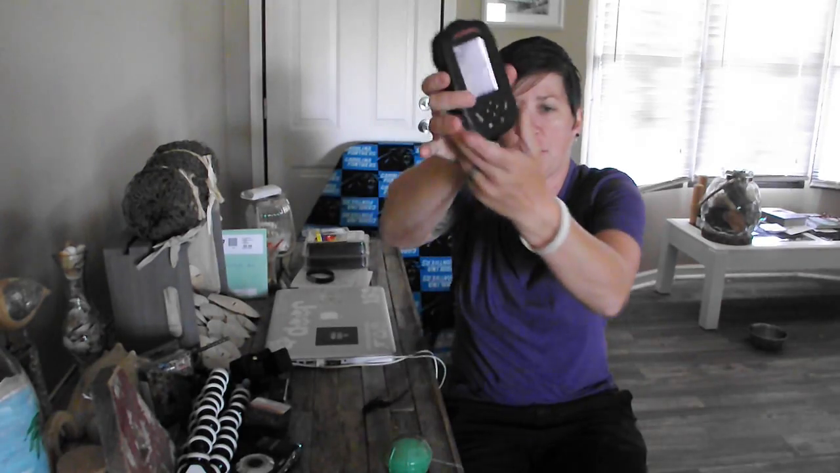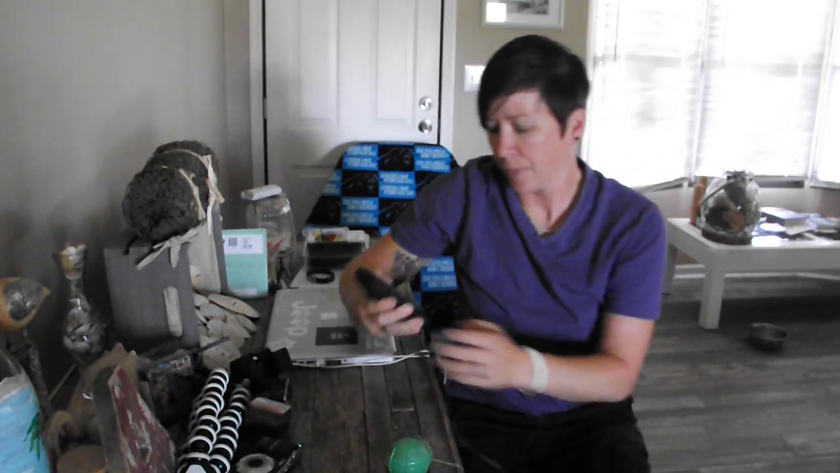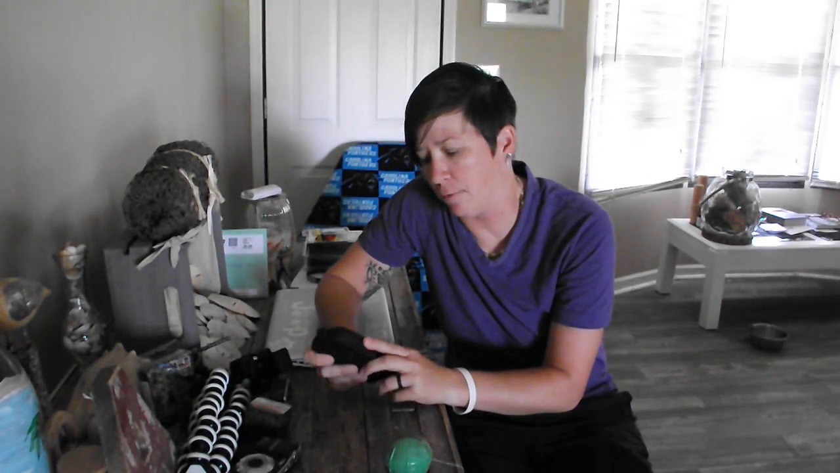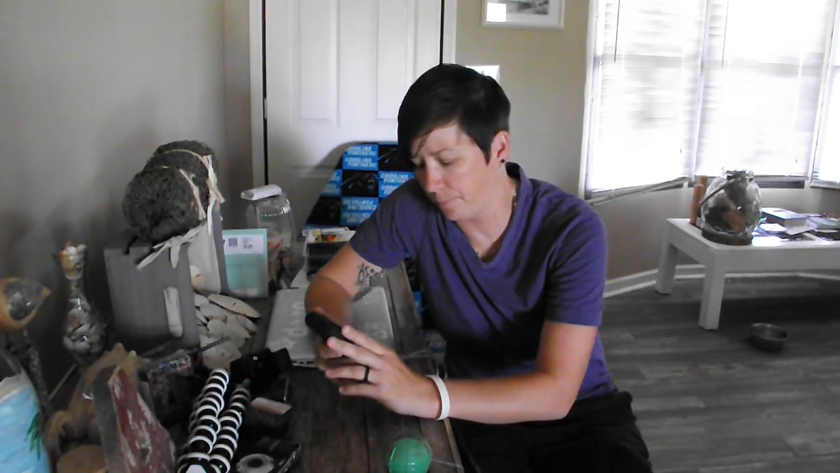Alright, today I am going to go ahead and do my review of the MadBite Fish Finder. Okay, I've used this probably 10 times, and I've really enjoyed having it. I think it is a great portable fish finder. It's great for bait fishing, kayak fishing, even a small boat like a john boat. It'll be great for that.